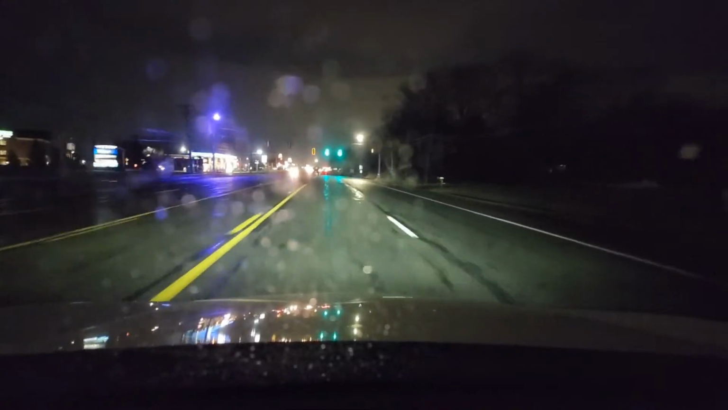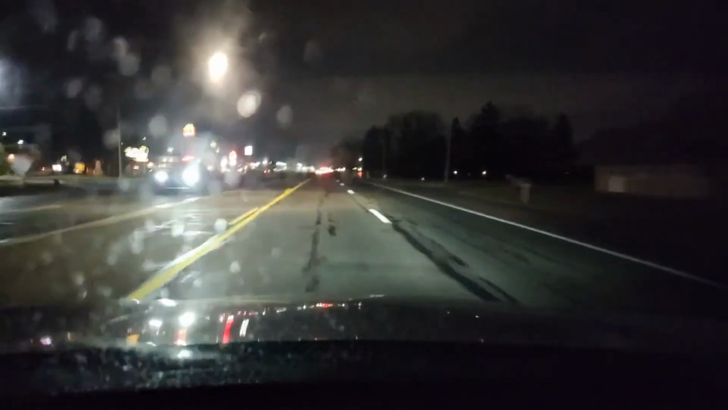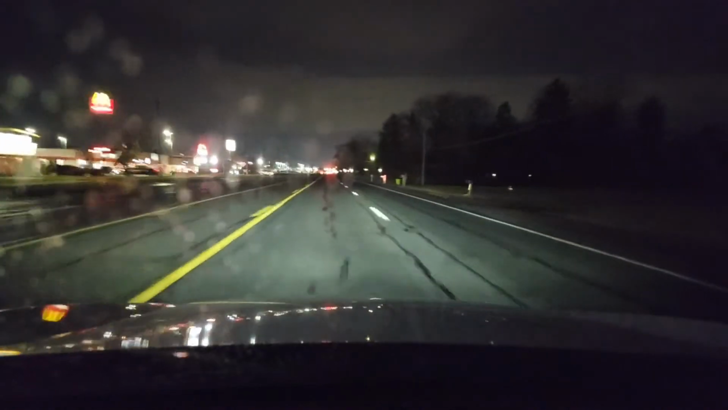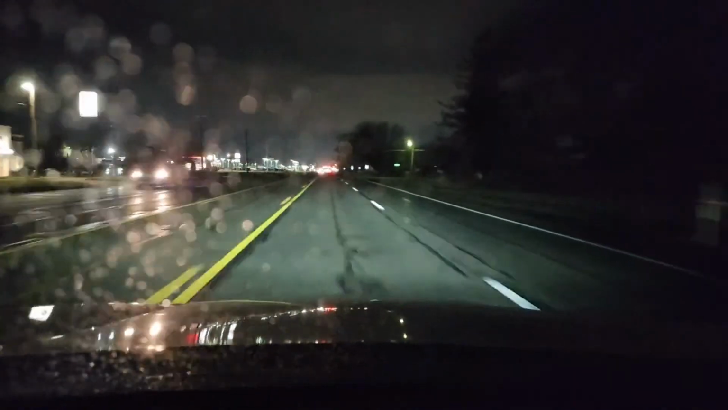So get some bright, crispy headlights. Make sure you have good windshield wipers. That's so important. Now, I've used Rain-X before. That's a product you can put on the windows. It allows water to bead up. And some of the driver's ed cars, we use those.